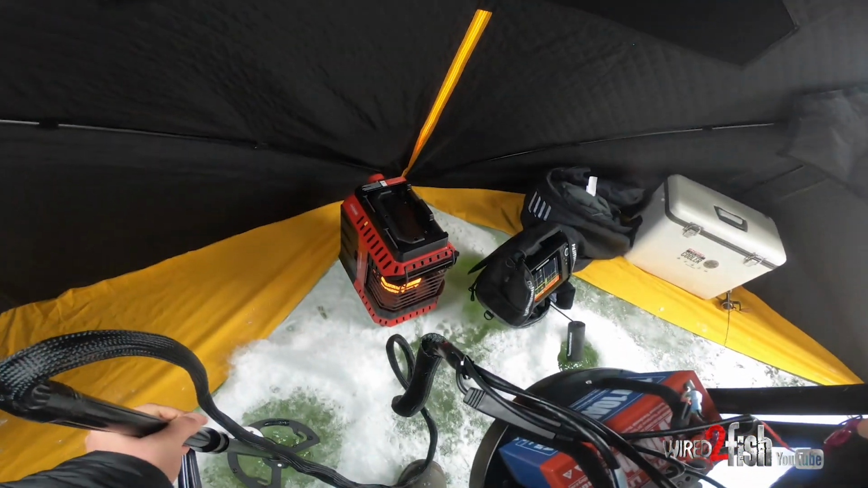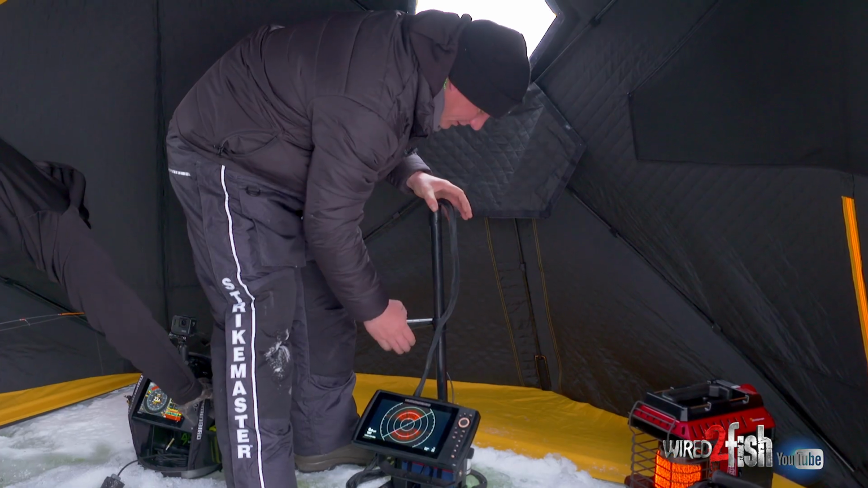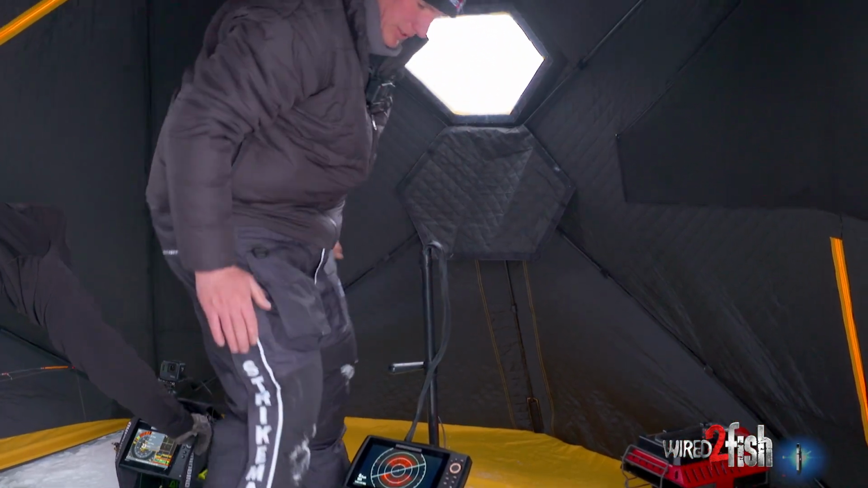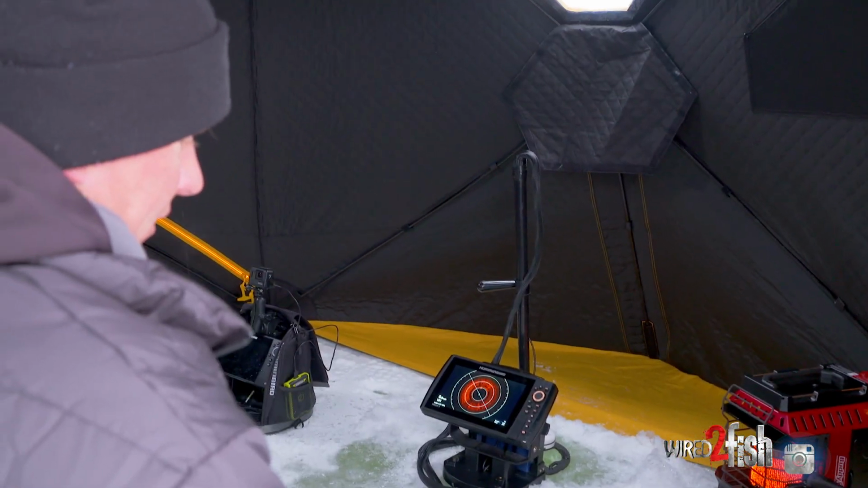All right, so we'll drop this in. We have our orientation right in line with our transducer. And we can sit and fish vertically right under us with our HELIX.